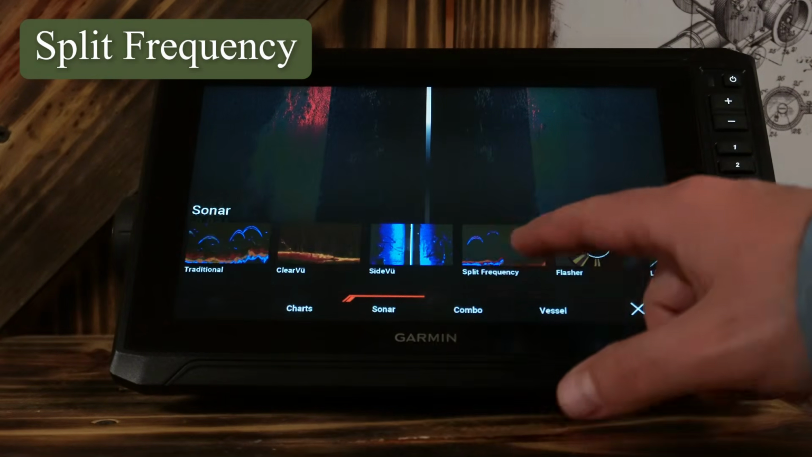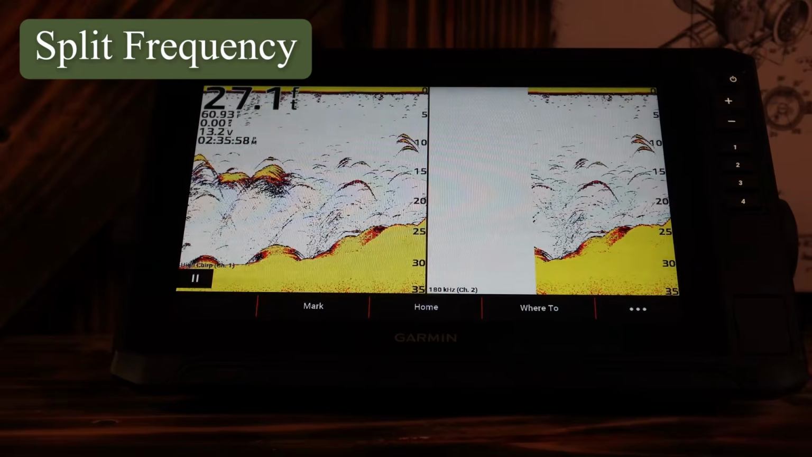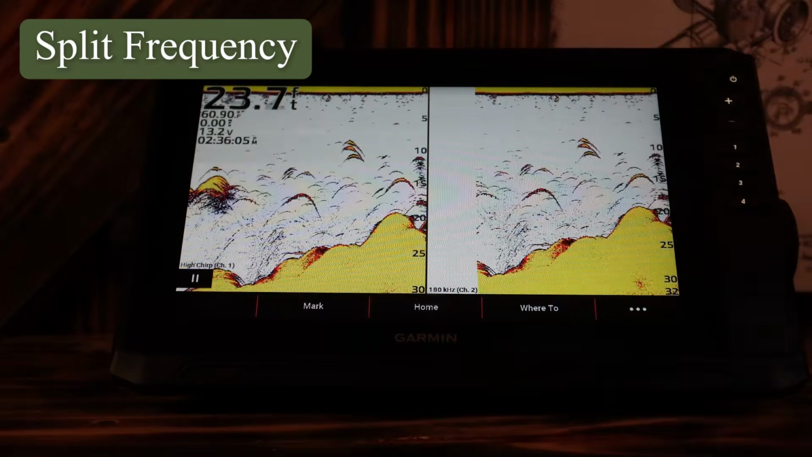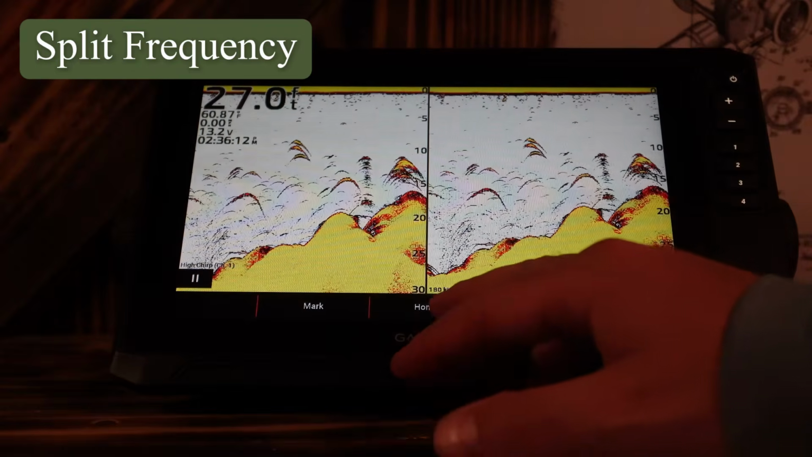We'll move on to split frequency, which is your traditional sonar at 2 different frequencies, just to give you a little better idea of what's underneath you. You can tell that there are a few slight differences in it, and you'll notice that as well when you're on the water. But since it's still chirp sonar, it's gonna be about the same.